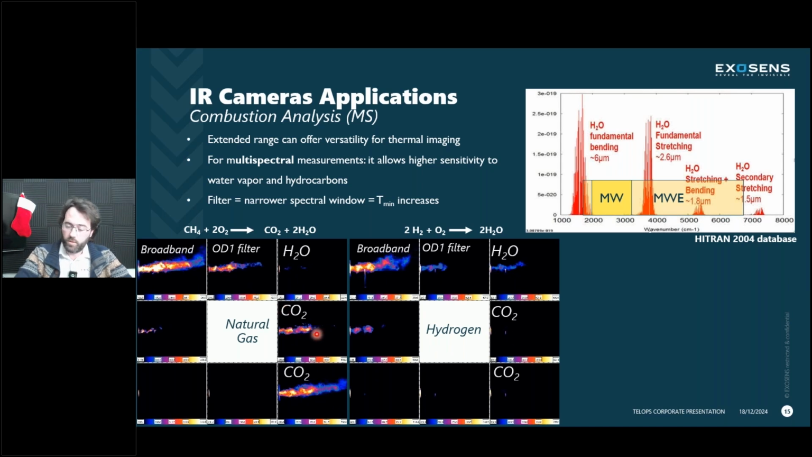These were done exactly the same way at the same distance of the combustion. The flame was simply gradually reduced from natural gas to hydrogen gas, to pure hydrogen gas. And theoretically, the hydrogen gas is really supposed to have water as its final product without that CO2, which is what we're observing here. So this was a great observation, a great confirmation of the process that would make the whole annealing process and ceramic production process a lot greener in this case.